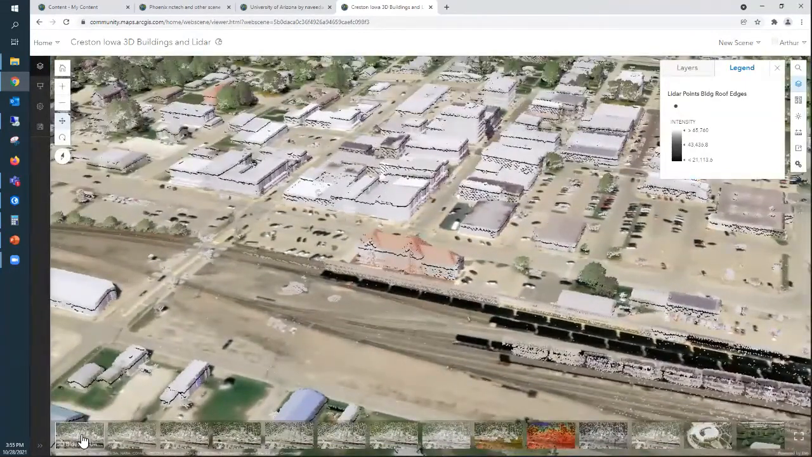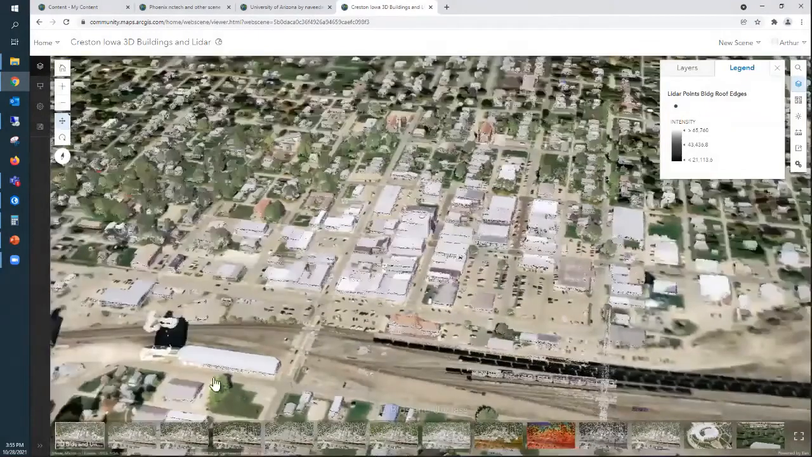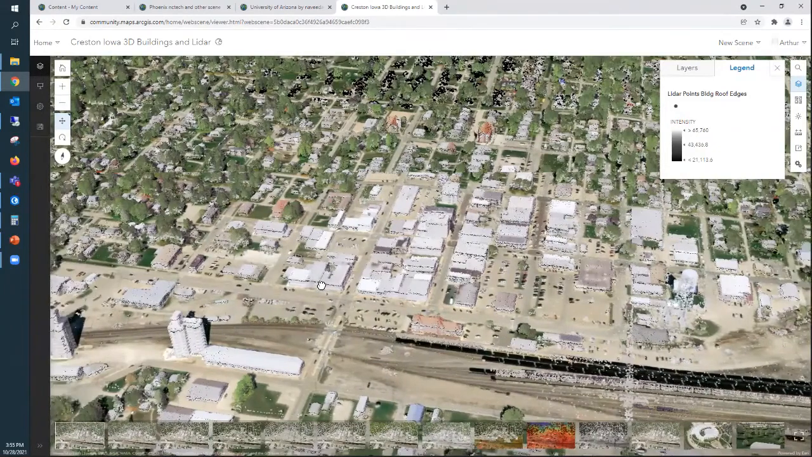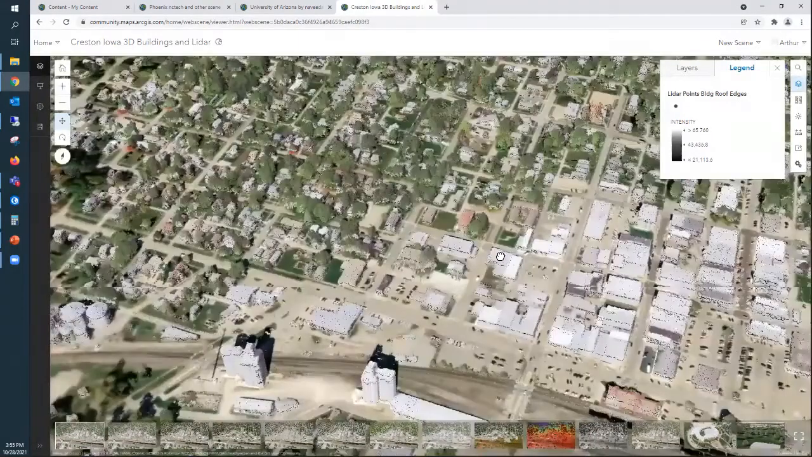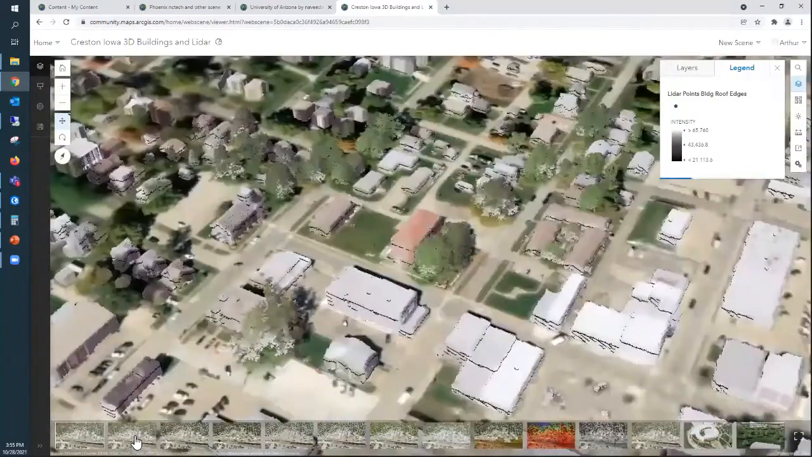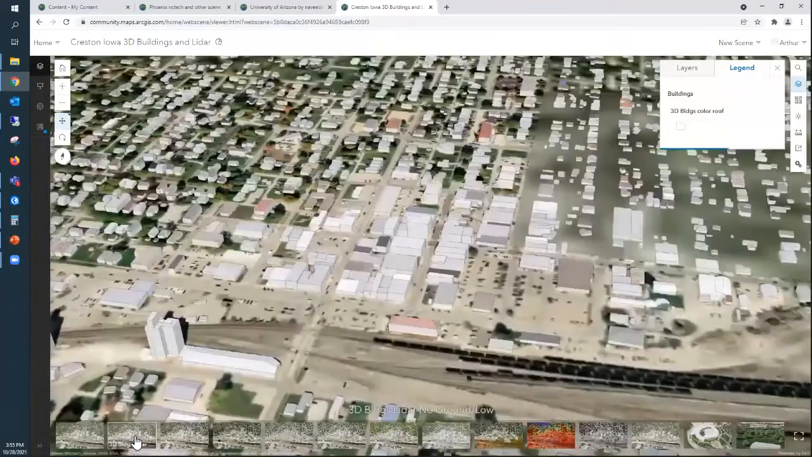Then the next step after that is to be able to add the trees in. So since you have the buildings there, you can add the colorized trees that you have as well. So these are just point clouds here representing the trees. And then you can also go in and extract the buildings.